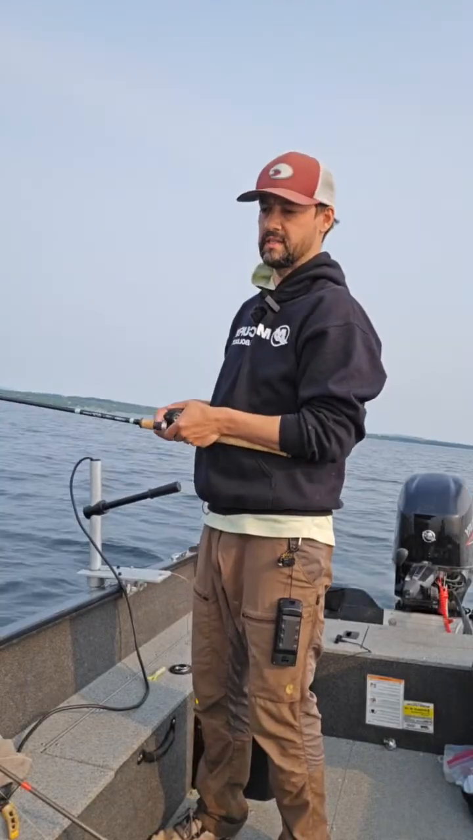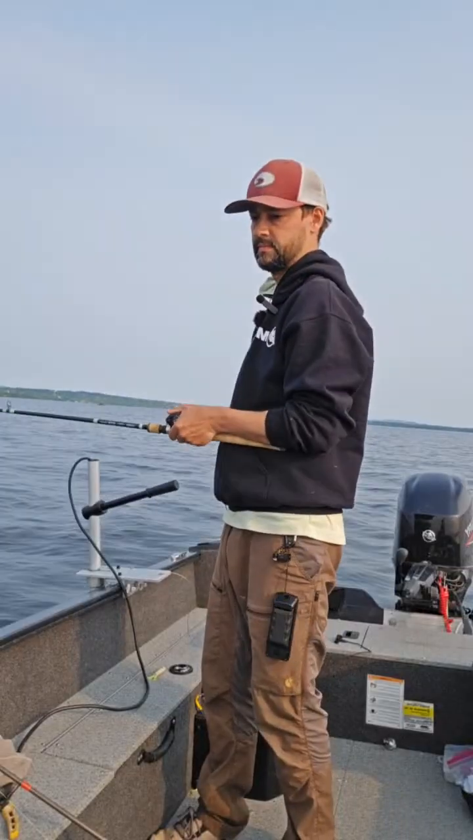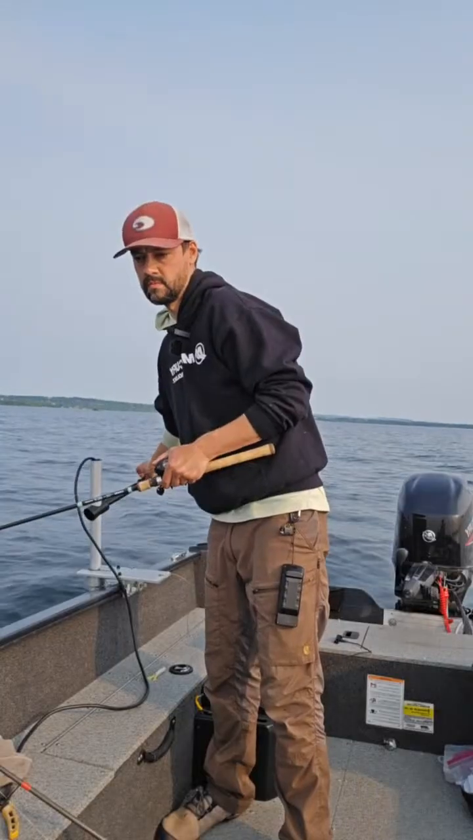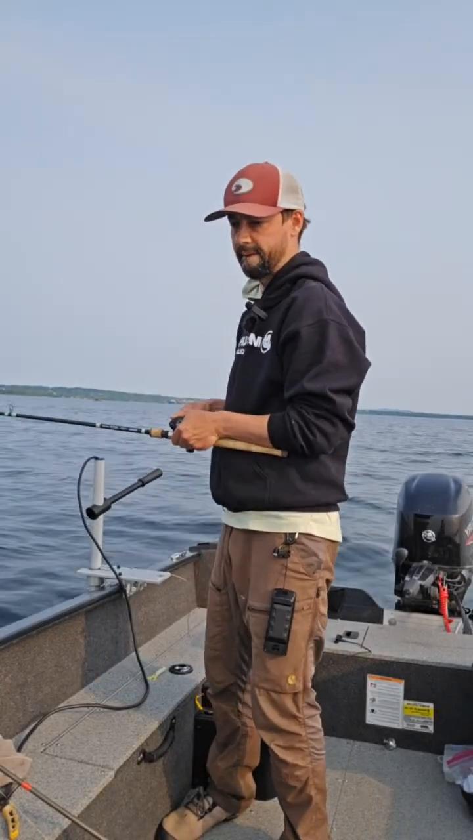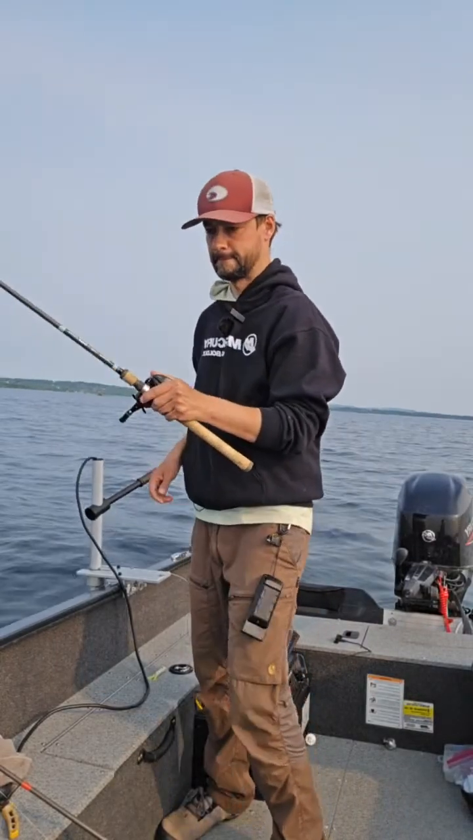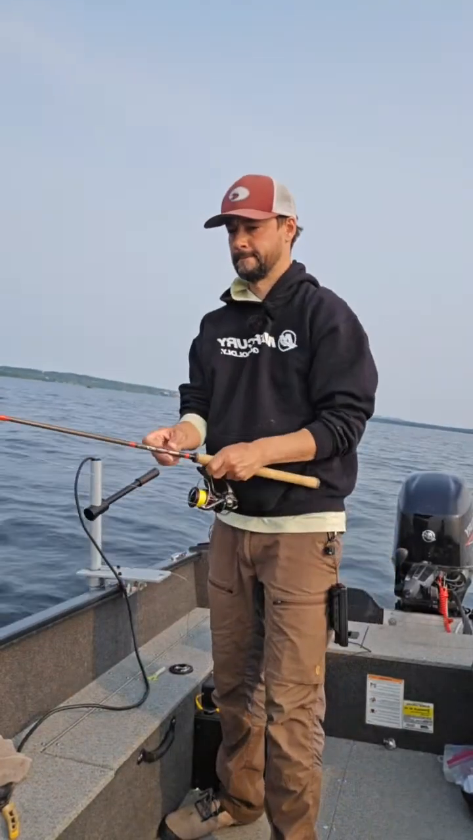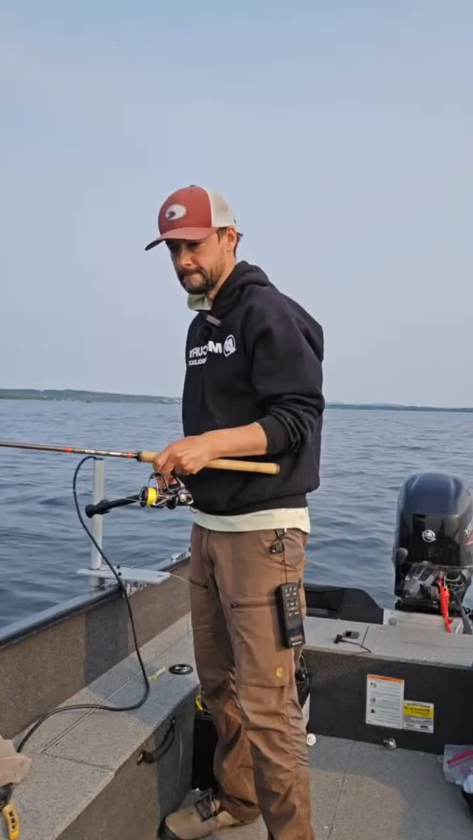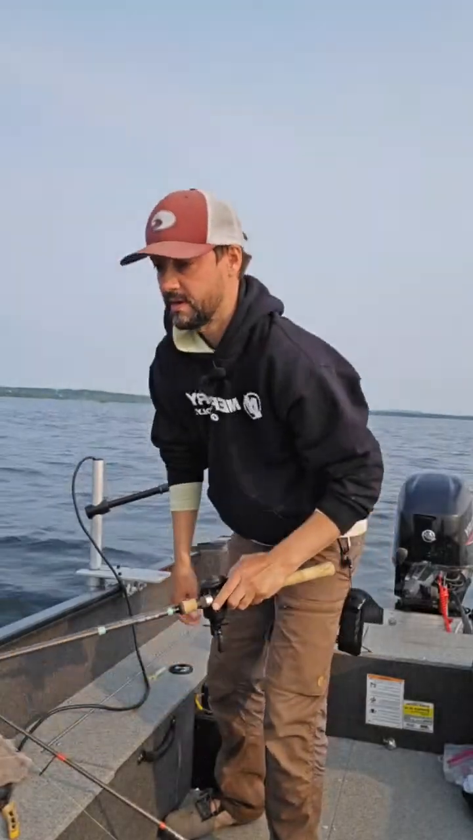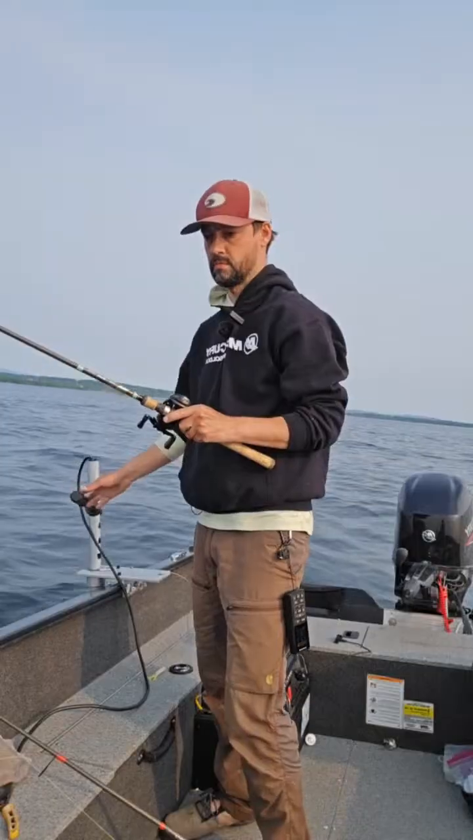I think my spot has slowed down a smidgen here. Oh, here comes one. They don't want to come in the freaking cone, man. Where'd you go?